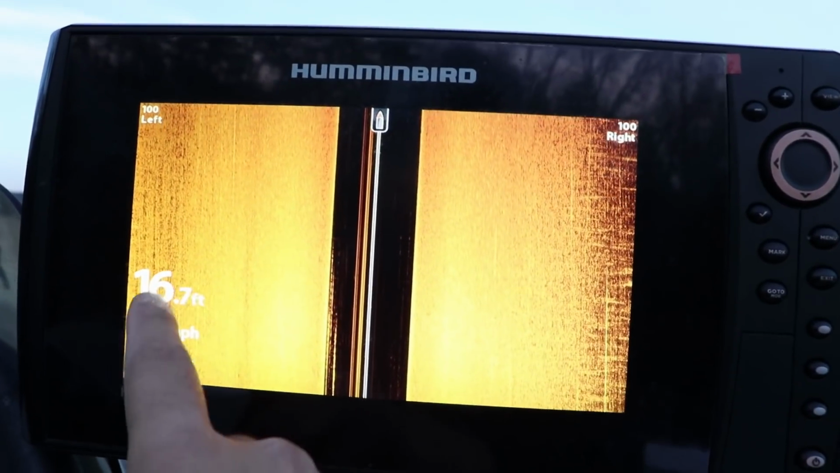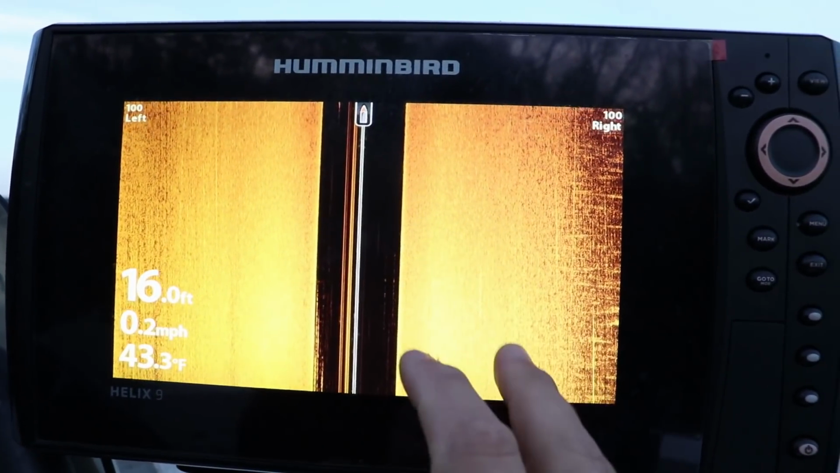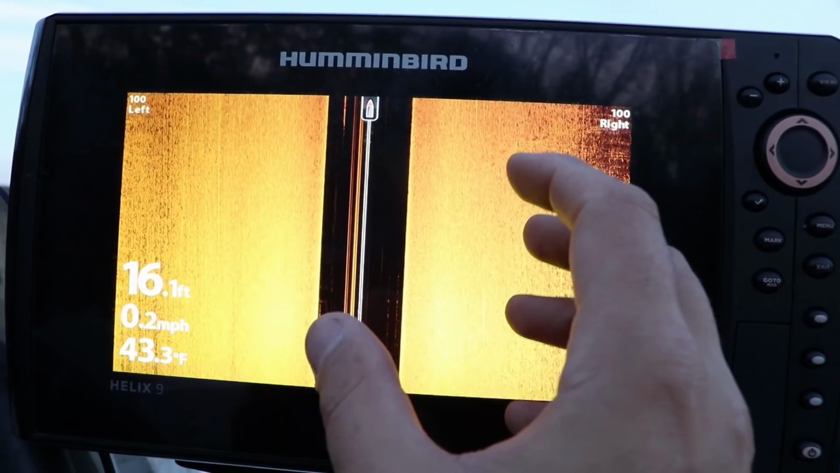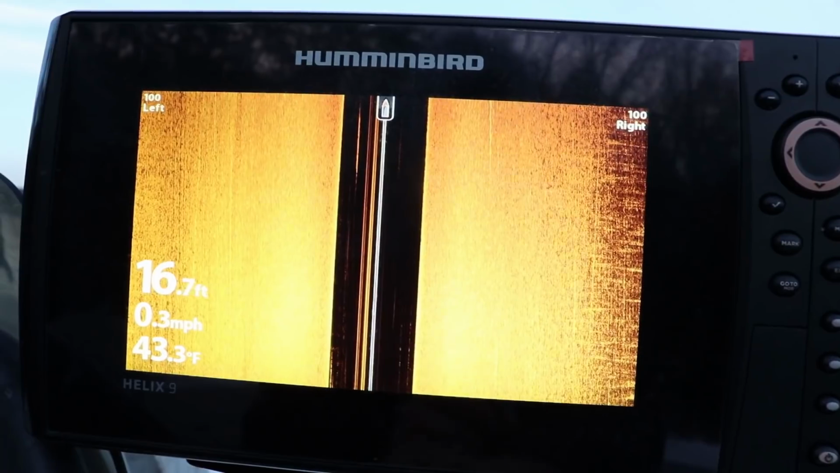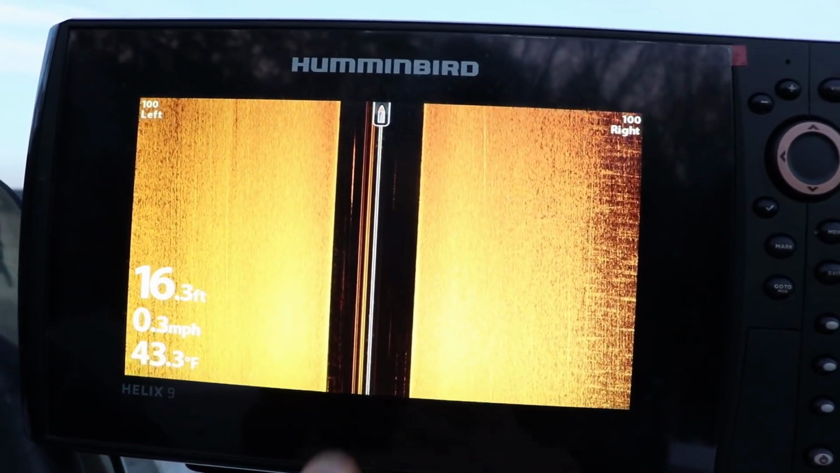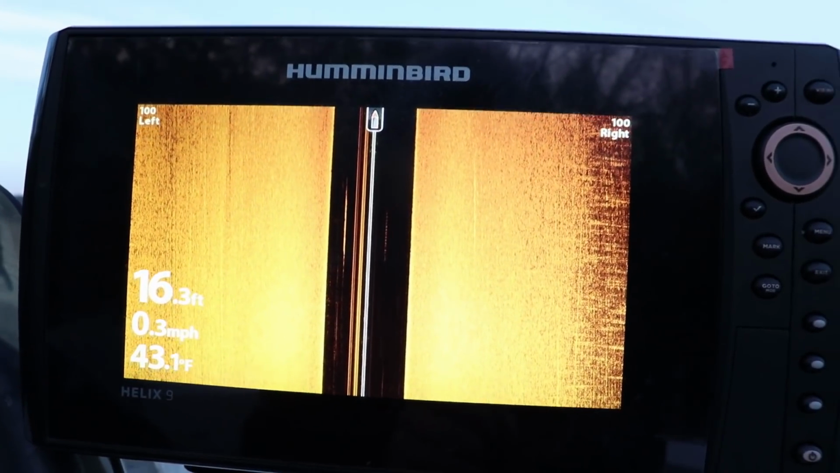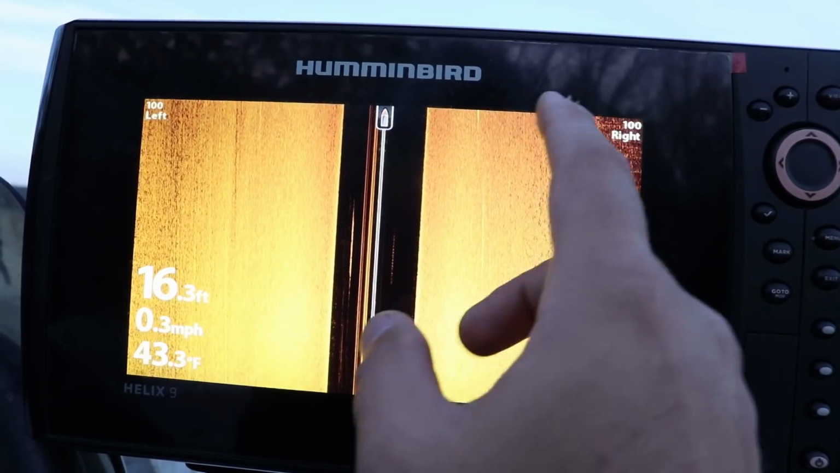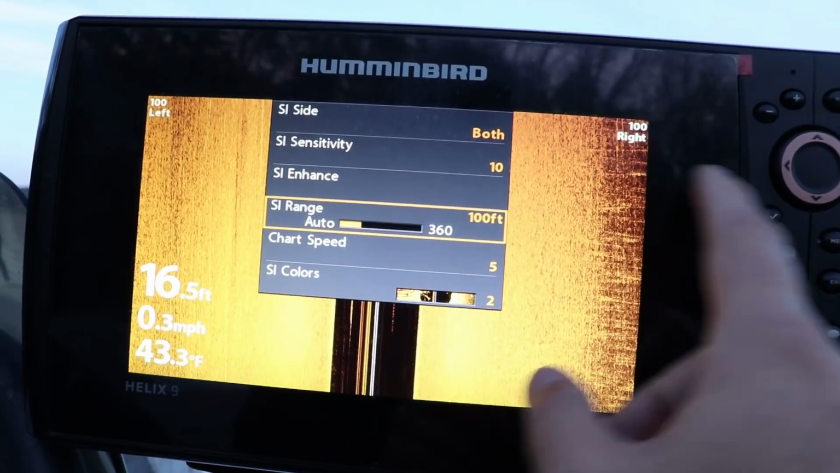Any further than 105 feet left and right, which is what I max mine out as, I feel like the image gets too crunched down, and it's really hard to pick up what is a brush pile, what is a fish. It's hard to differentiate between what's structure and what's cover and what are fish. So if I'm cruising around, I'm usually between 105 feet and 90 feet.